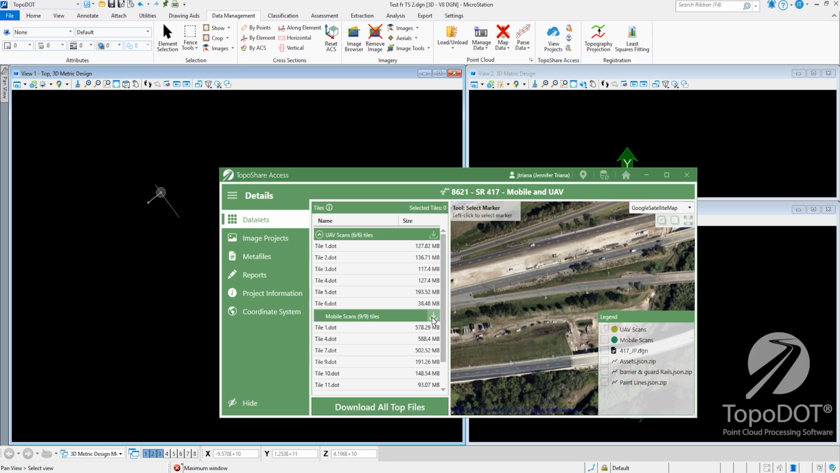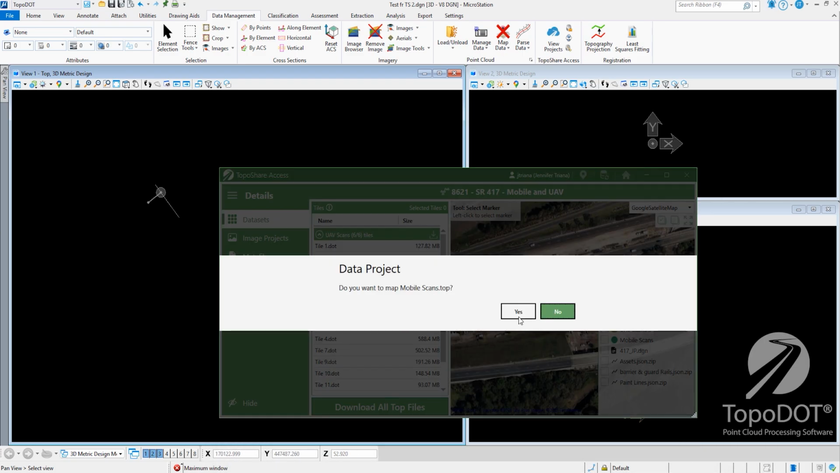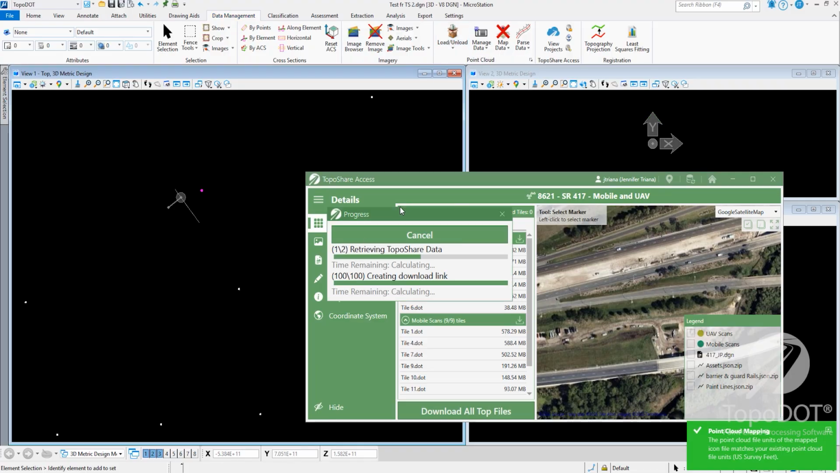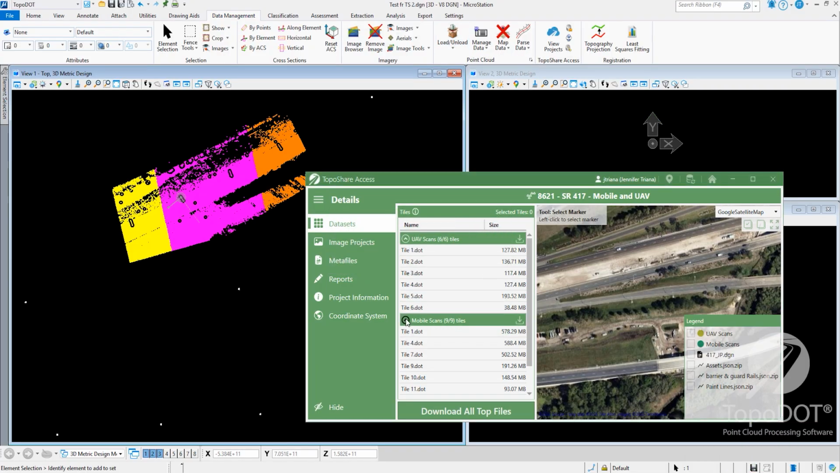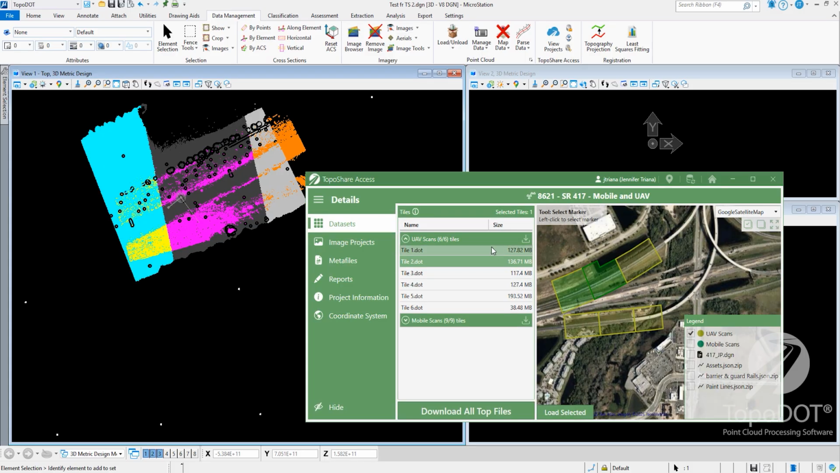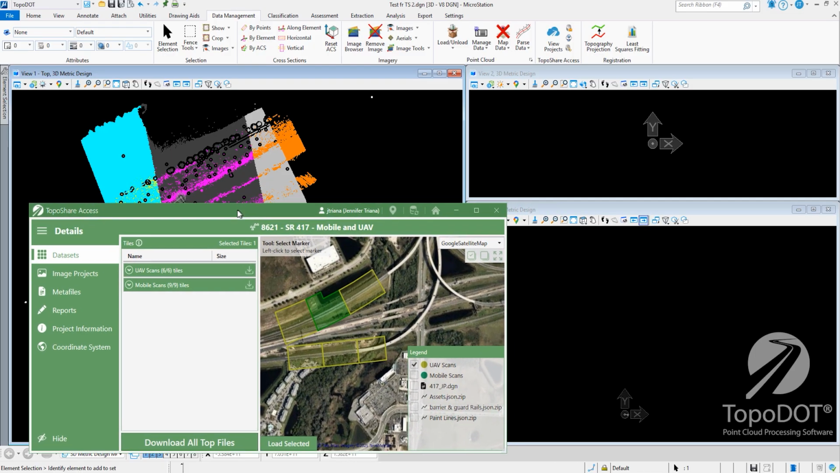The new release also makes managing complex jobs easier, with support for multiple datasets within a single project, and the familiar folder-style structure to keep everything in order. Combined with the centralized control of TopoShare Administrator, it means your teams stay aligned, projects move faster, and deliverables stay consistent.